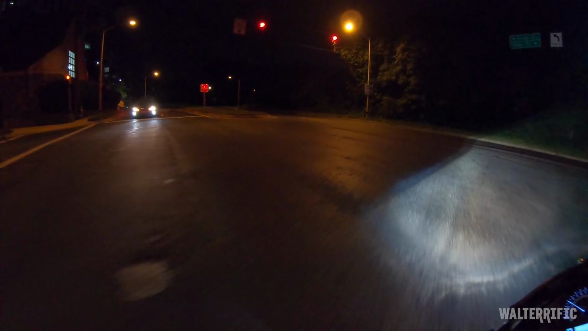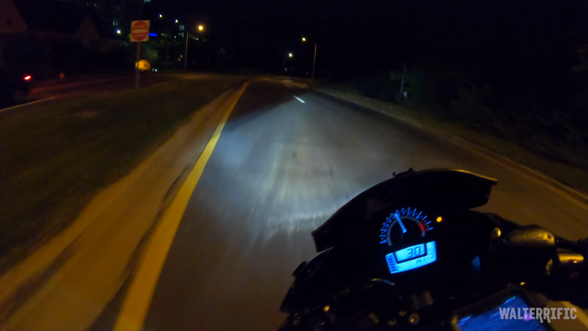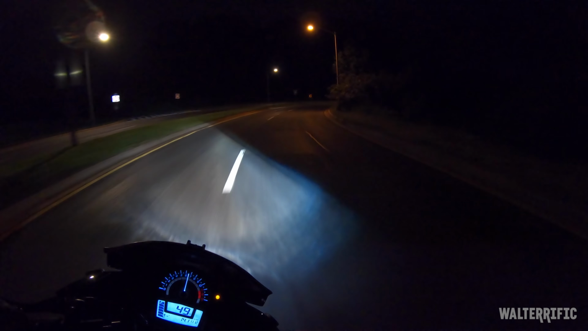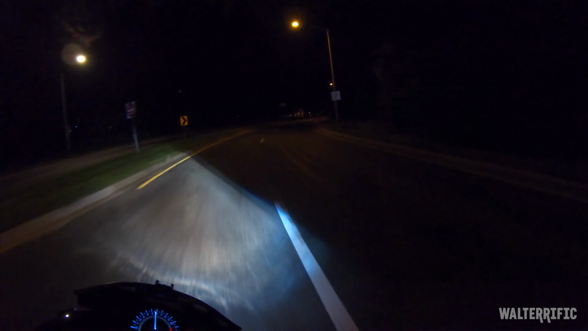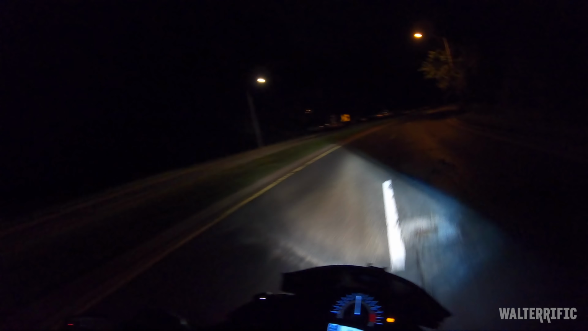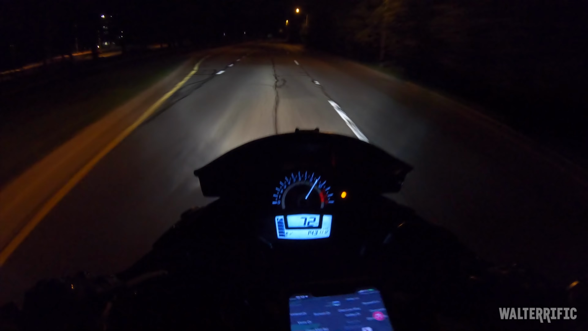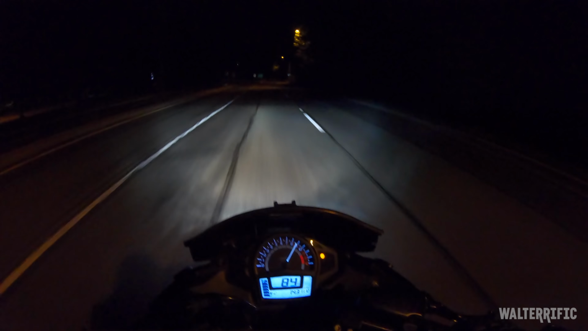Okay, ready to be responsible adults, hit the gas. This is a bumpy road, but we're going to give it a go. Okay, that's a flashing light. That's a ghost light right there. Ghost using Morse code. Full throttle. This is full throttle right now.